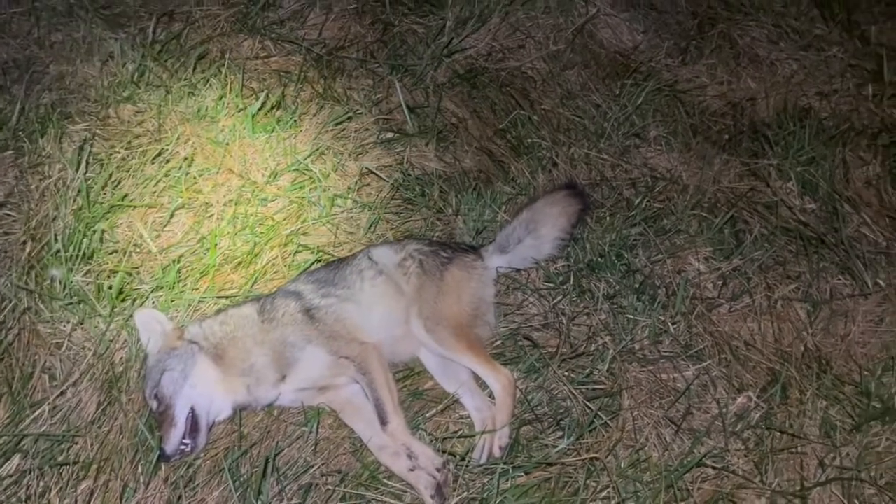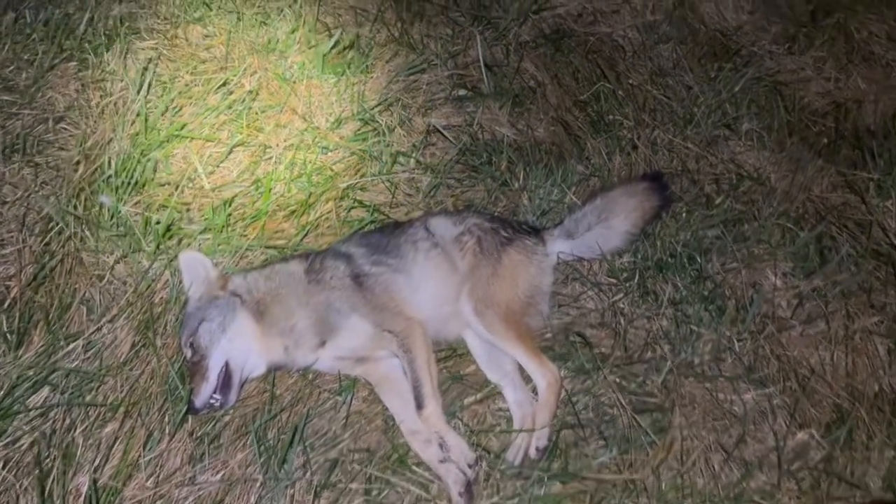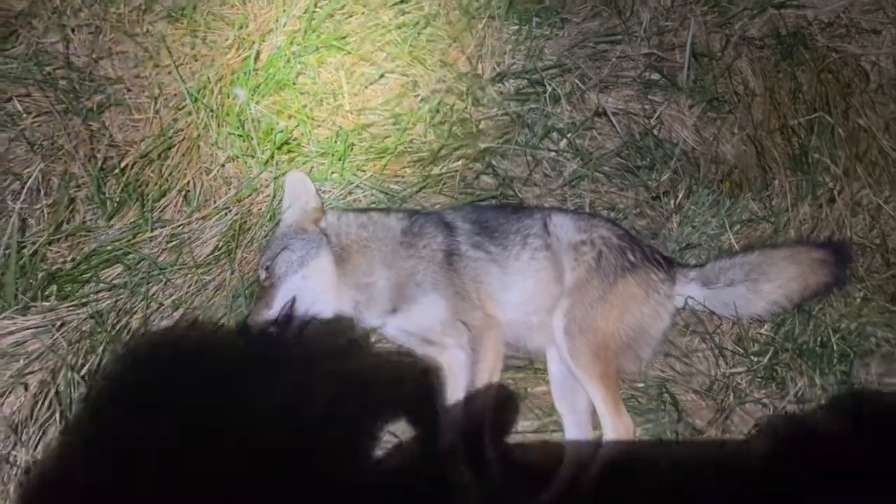Because I really don't know how to explain what just happened. But this was the dog that I just lip squeaked in as we were leaving. Guffey shot one. I'm pretty sure it's the dog I shot and missed. And Guffey's dog is laying off on the other side of this wood line.